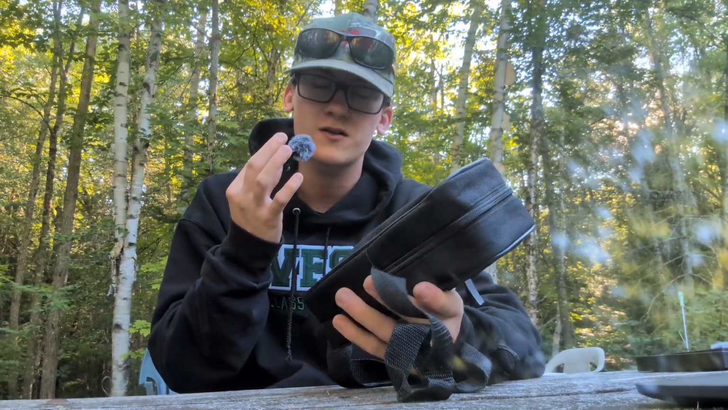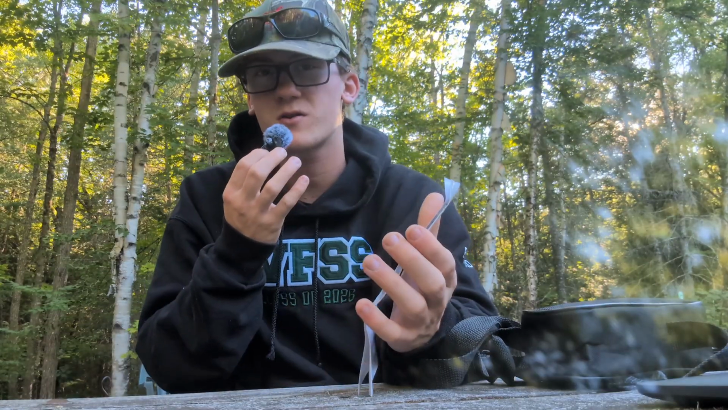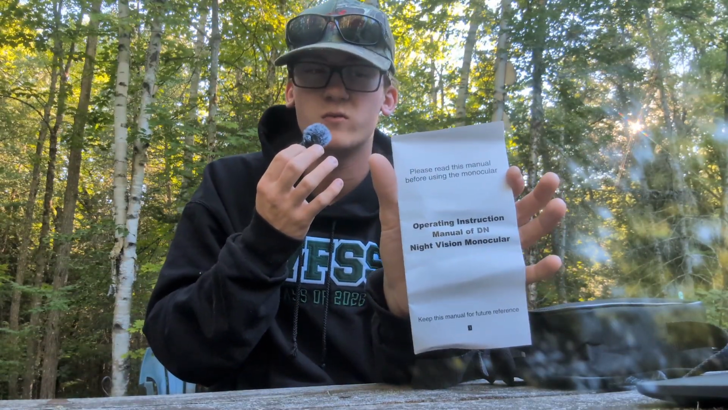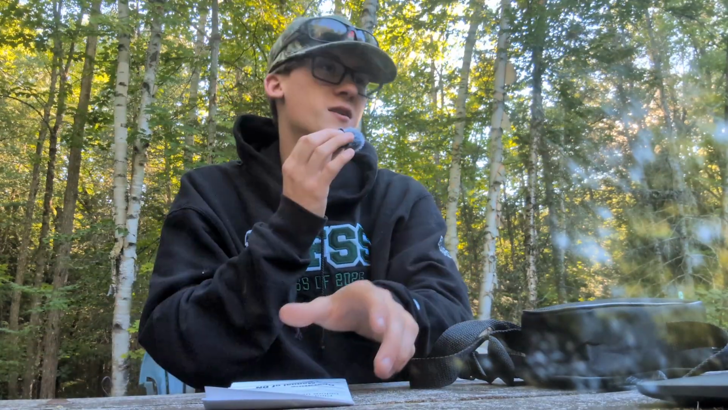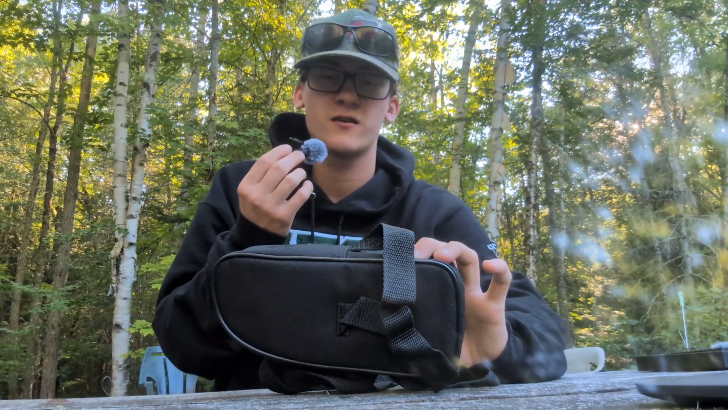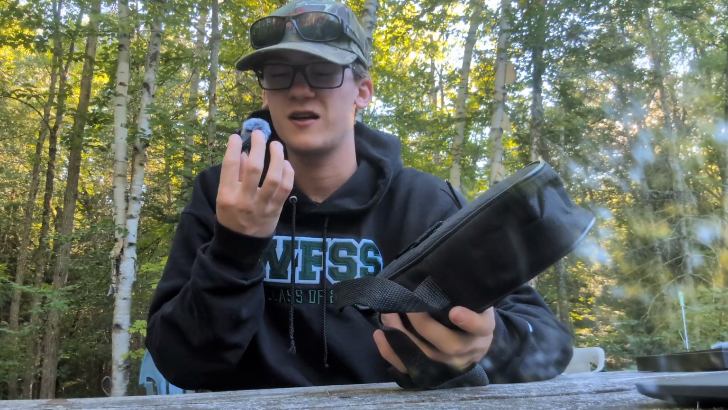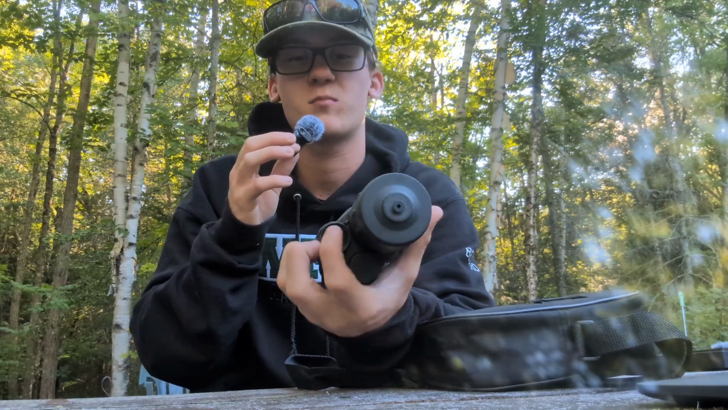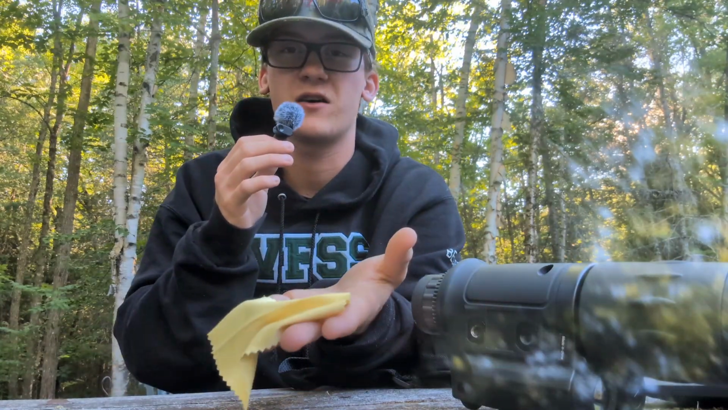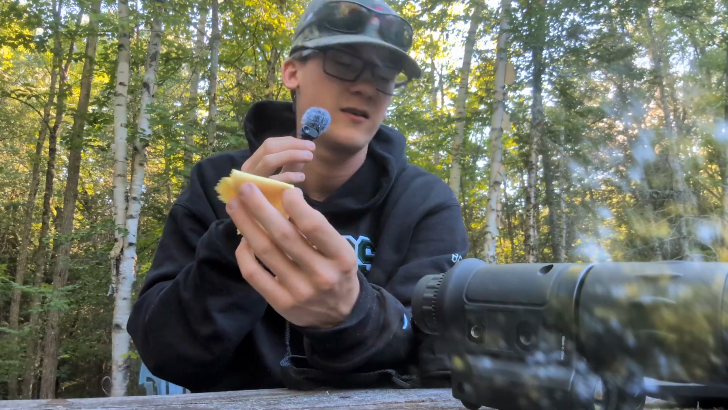So you've seen the box, but in the box it comes in this little bag, and it also comes with an operating manual, which usually you don't really need to use. The unit uses CR123A batteries. You get the unit itself, very nice, and it fits in the palm of your hand. And you also get a little microfiber cloth to wipe off the lenses.